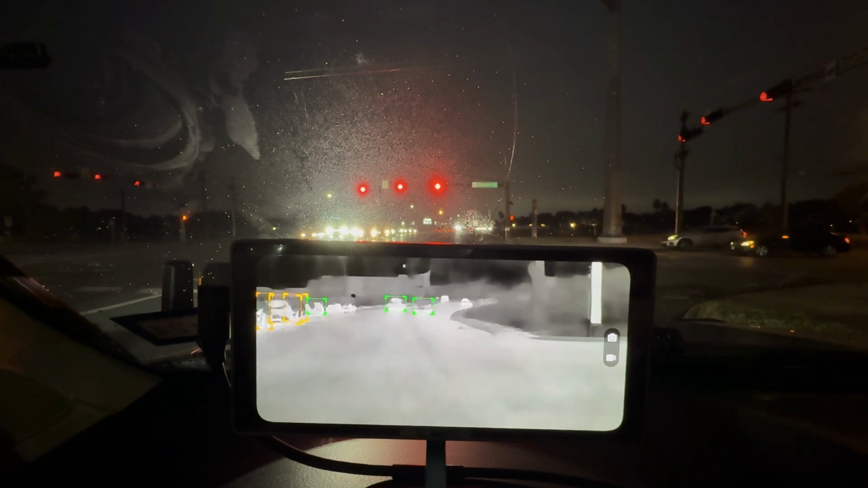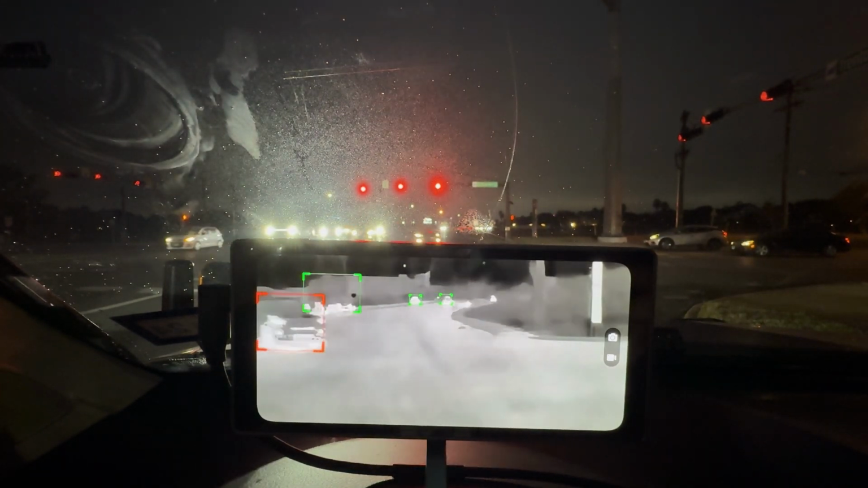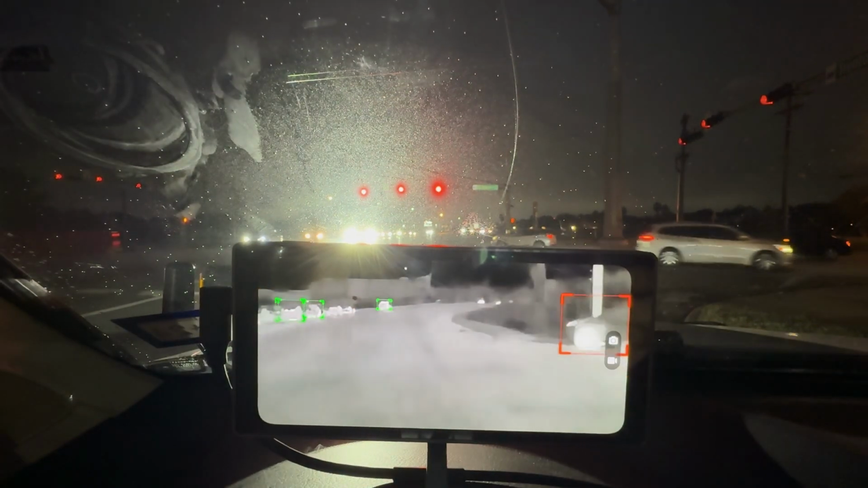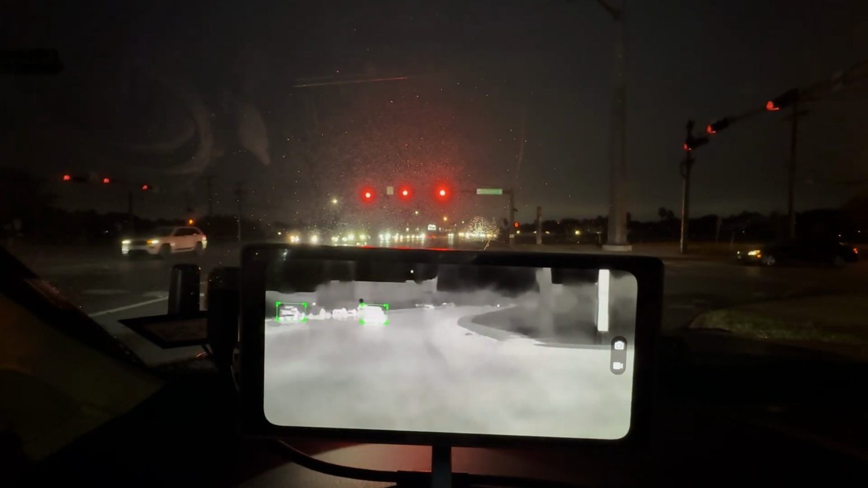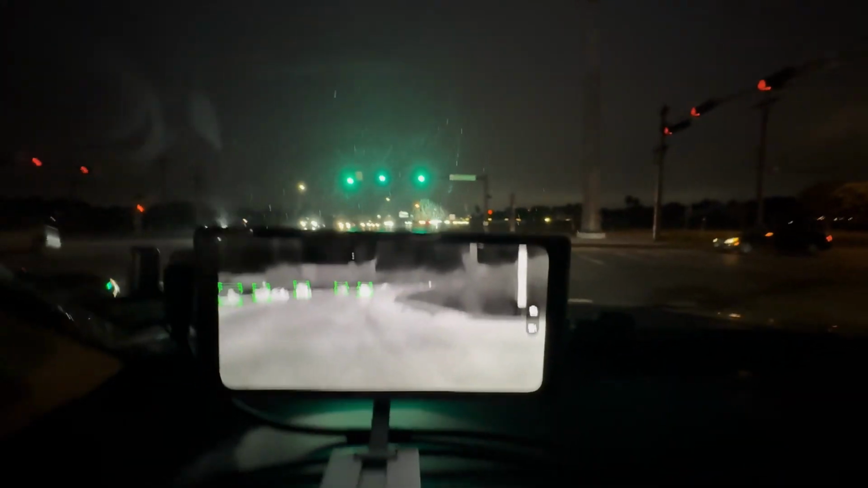The further away it gets, it changes color. So yeah, that is true. If the box is red, that means the proximity of the vehicle is closer. And as it's going away, it's yellow and then it turns green, meaning it's safer, I guess. It's at a safer distance.